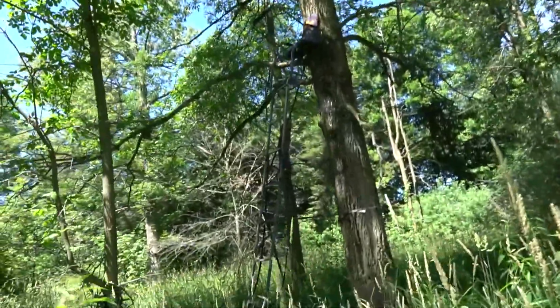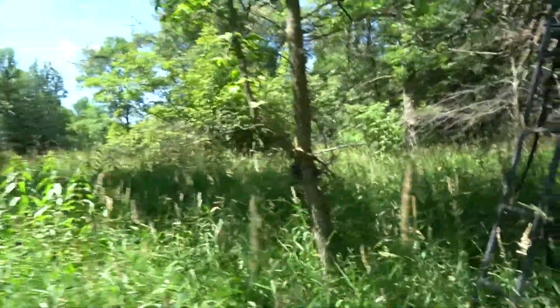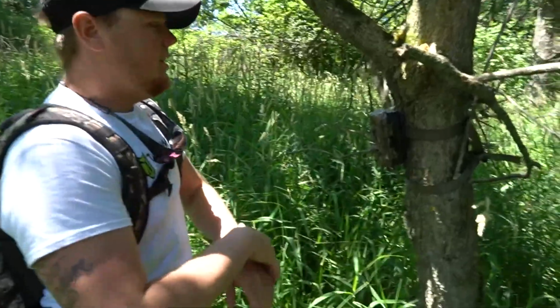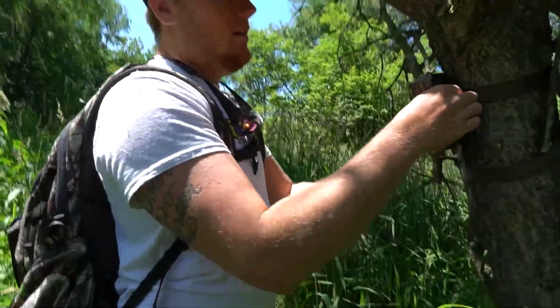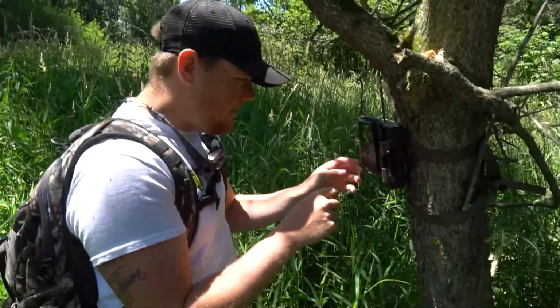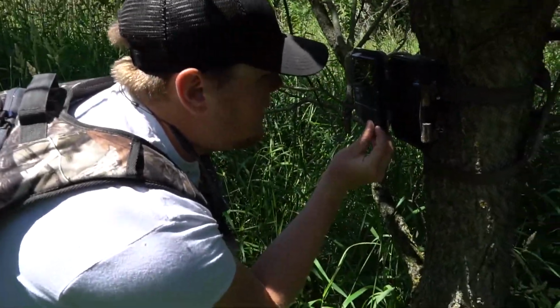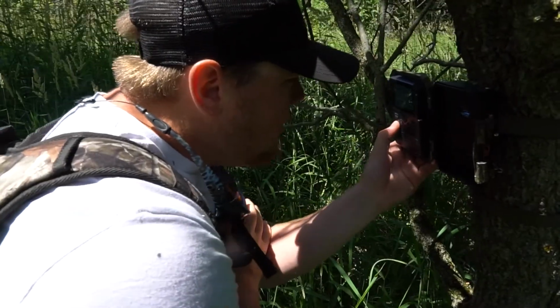So this is where we put a stand. And I hung that camera right here. So the cool thing about these cameras, and like I said, these aren't available anymore, but the cool thing about these cameras is we can actually view everything right on the camera here. So we'll just go to replay.